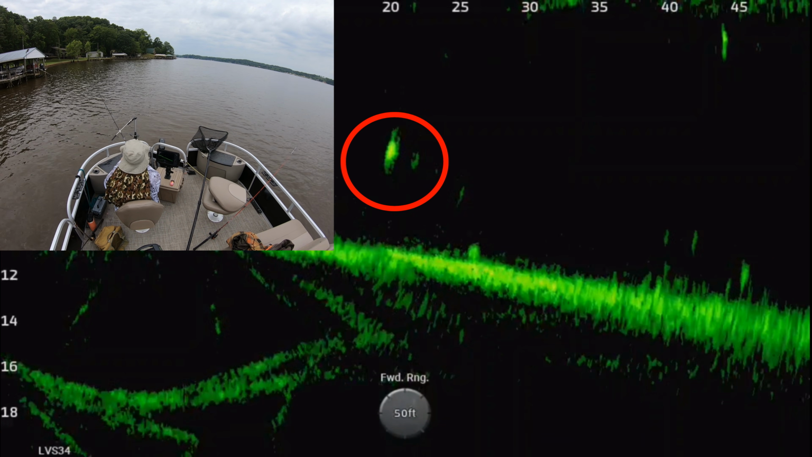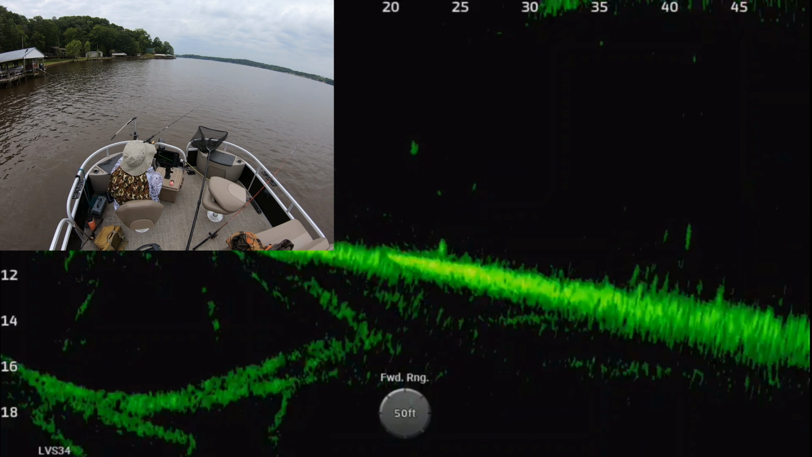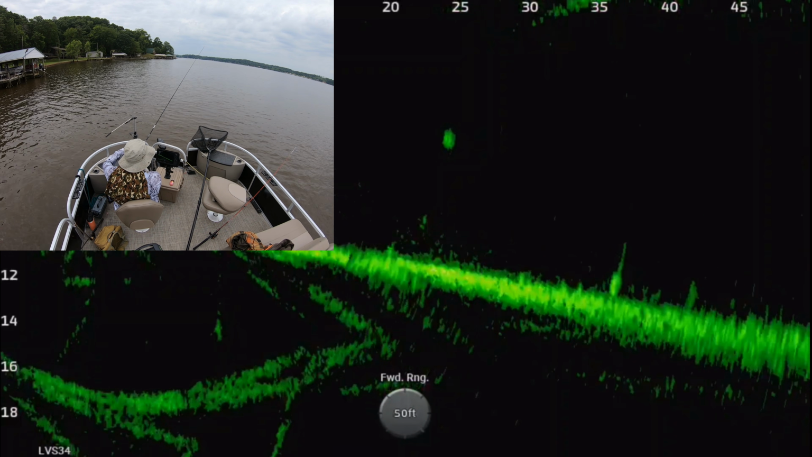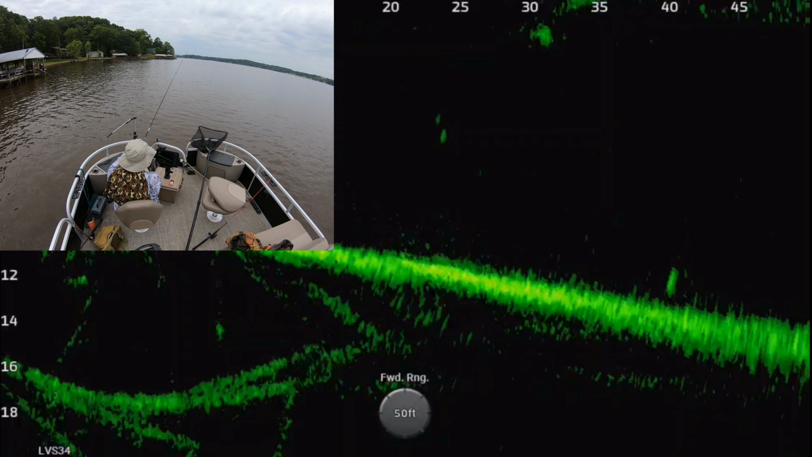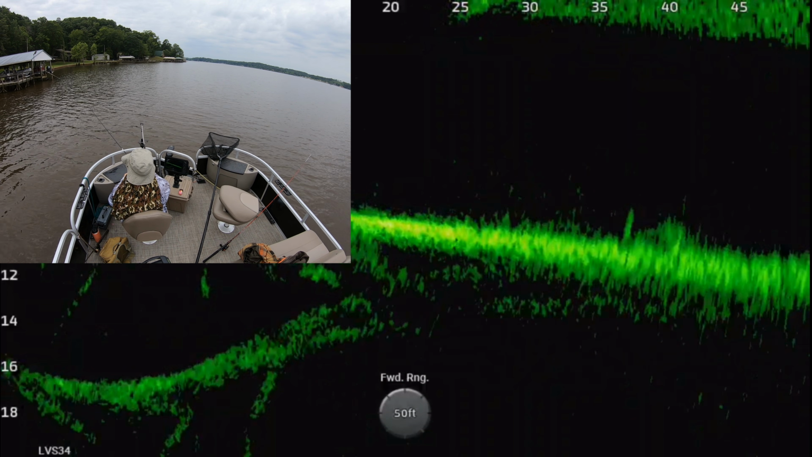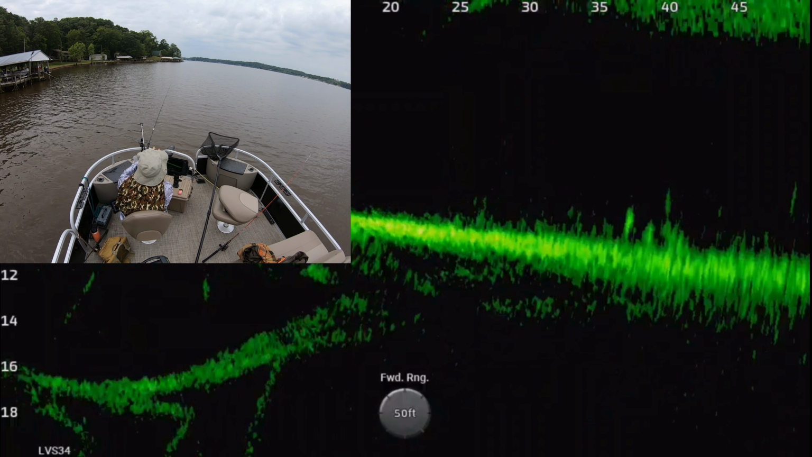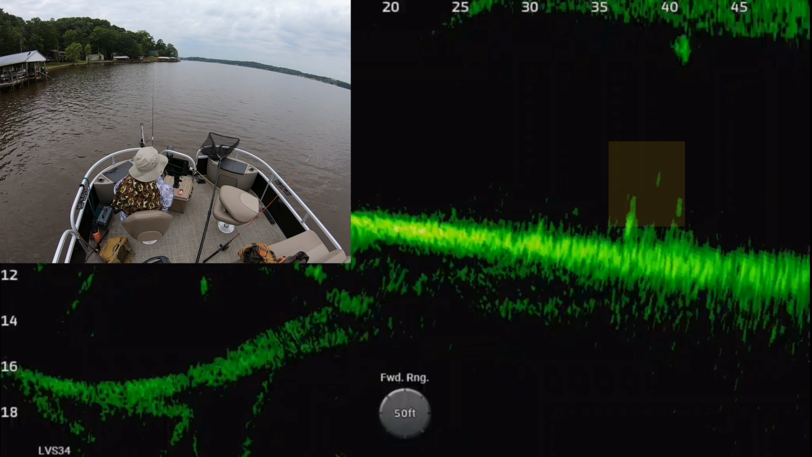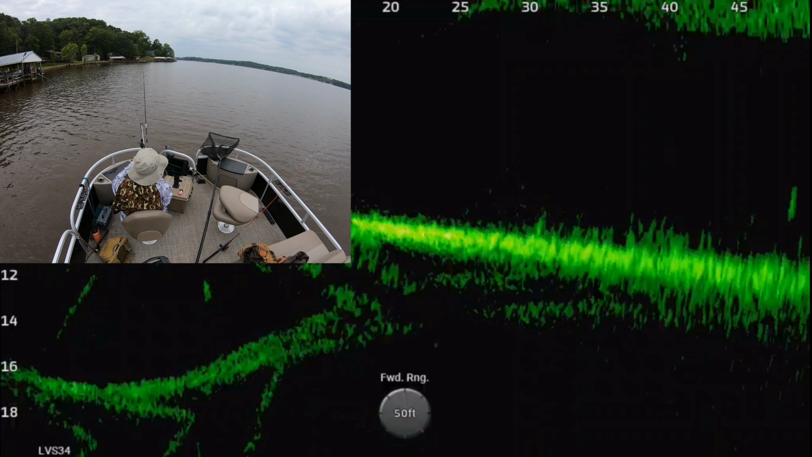There's a good one there, but he's suspended, and these suspended fish during this time of year, they move so much. And so watch, by the time I get my jig out to him, he's already moved somewhere else. You saw him, he moved as soon as I cast. And that's just part of it. If they're moving around a whole lot, you just about won't get to them. But, you know, 1 in 3 or 1 in 4 casts.